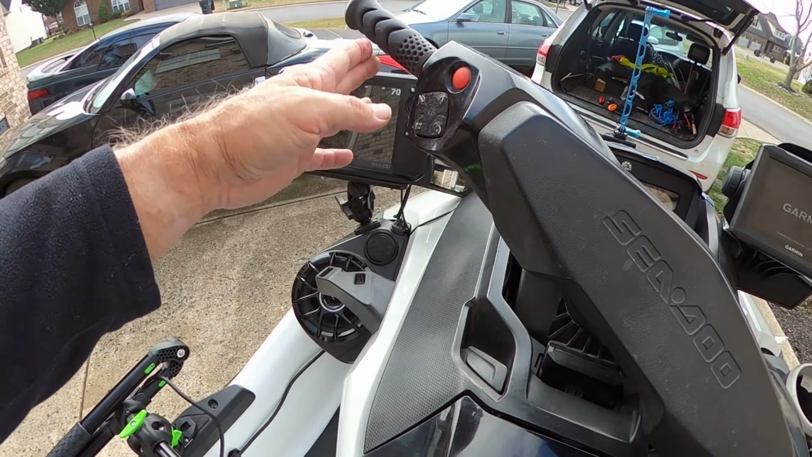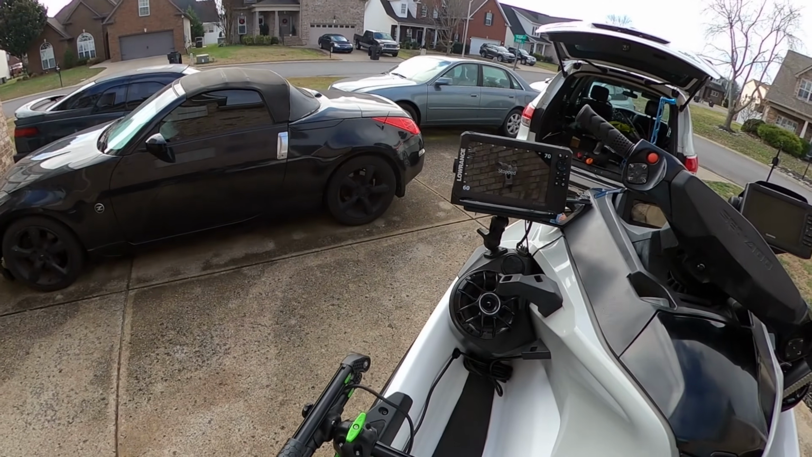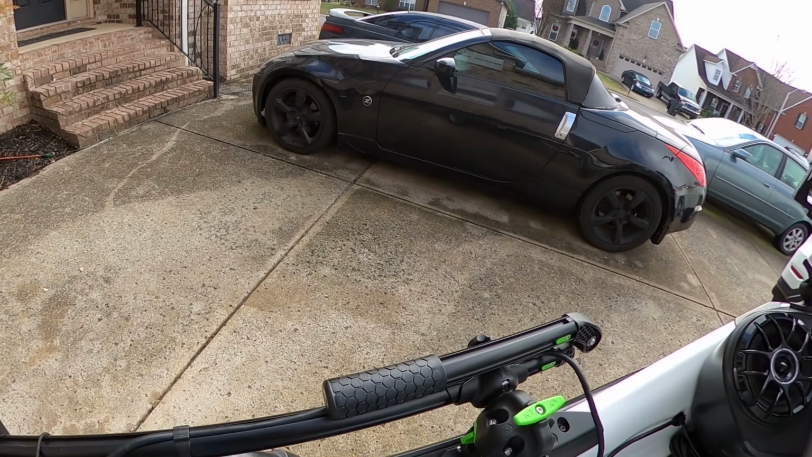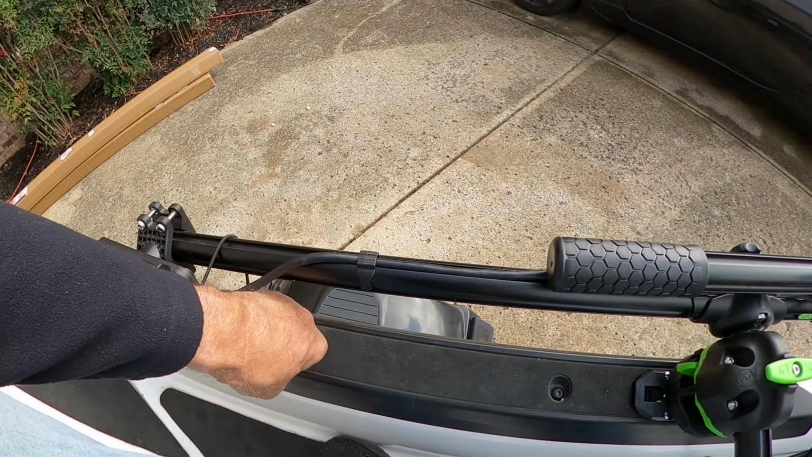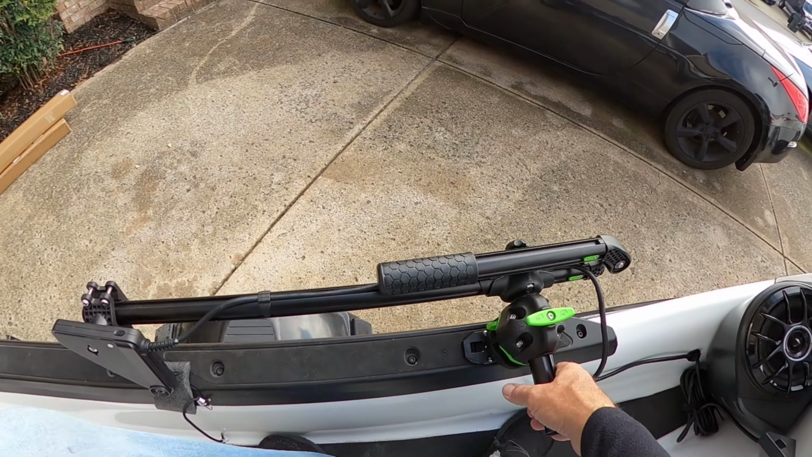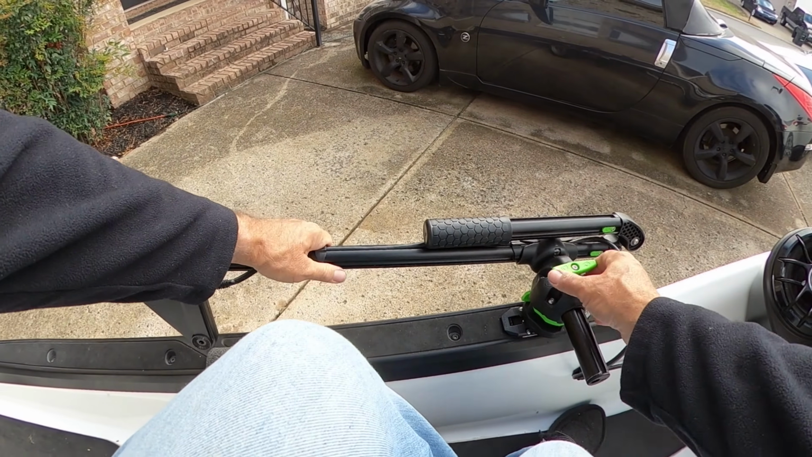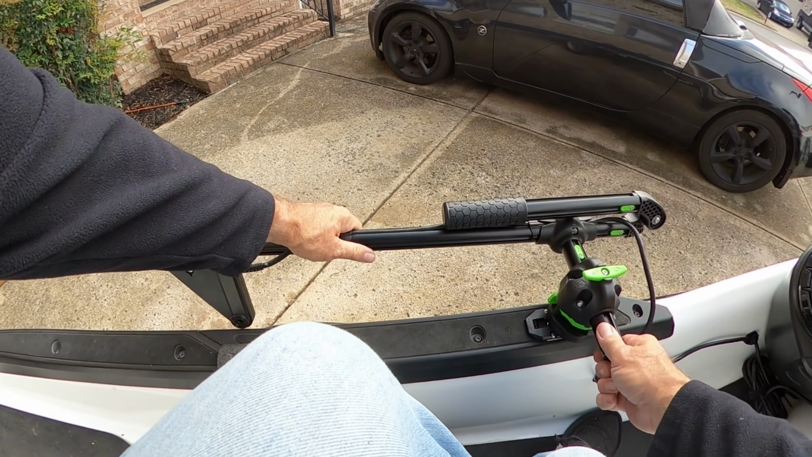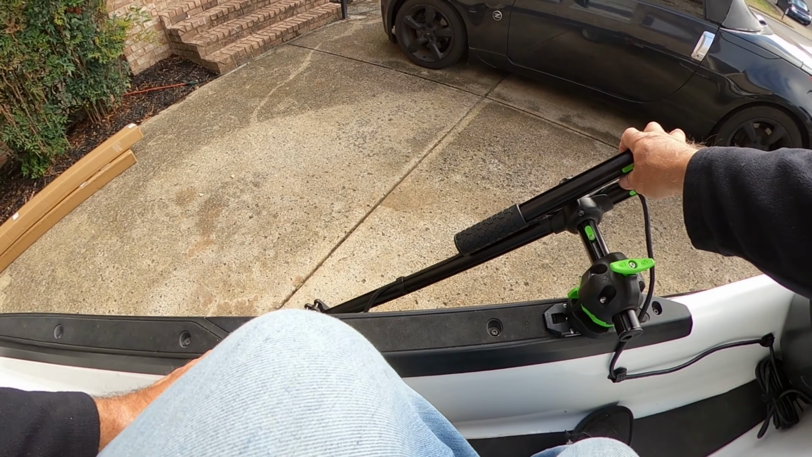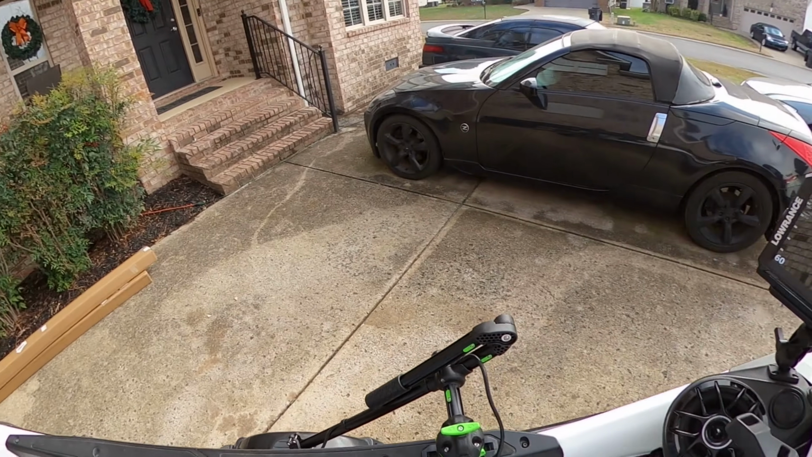And if I need to, I can lift this up, and then I can see both of them real good, because I'll be fishing off this side right here. So this just has a little bungee on it to keep it from bouncing. They don't come with anything, as a matter of fact, so you just got to figure it out. And this will go down. It's going to hit the fender right now. So let me fix that real quick.